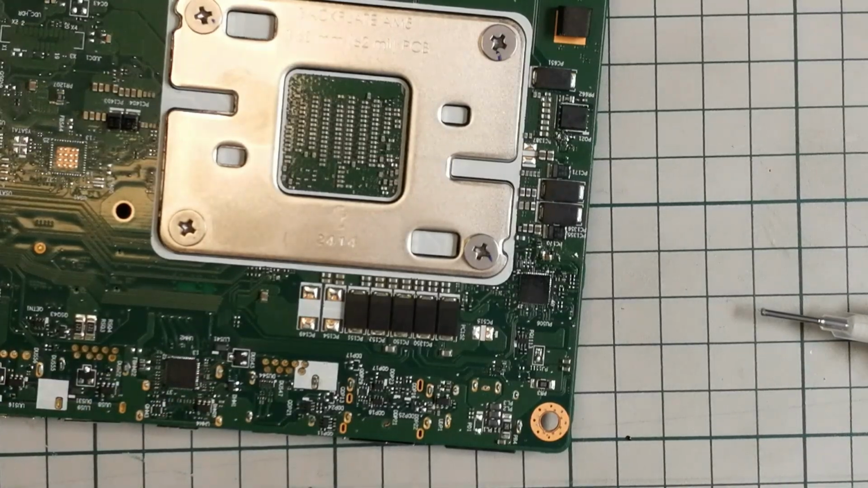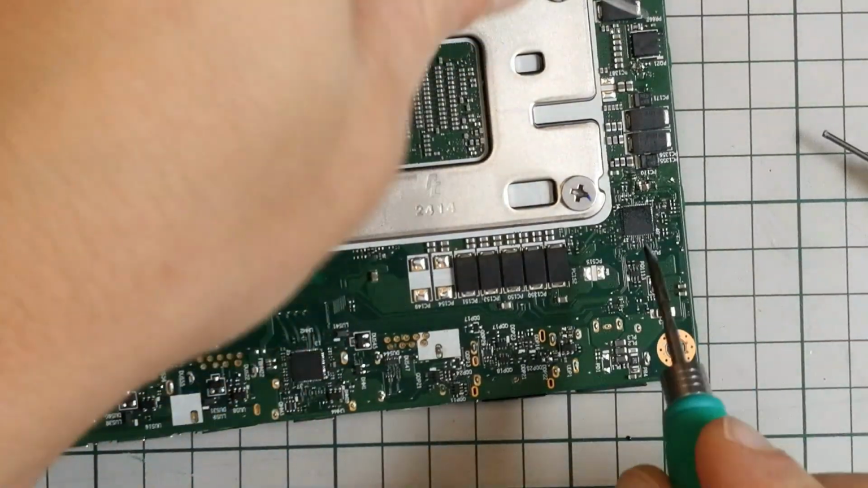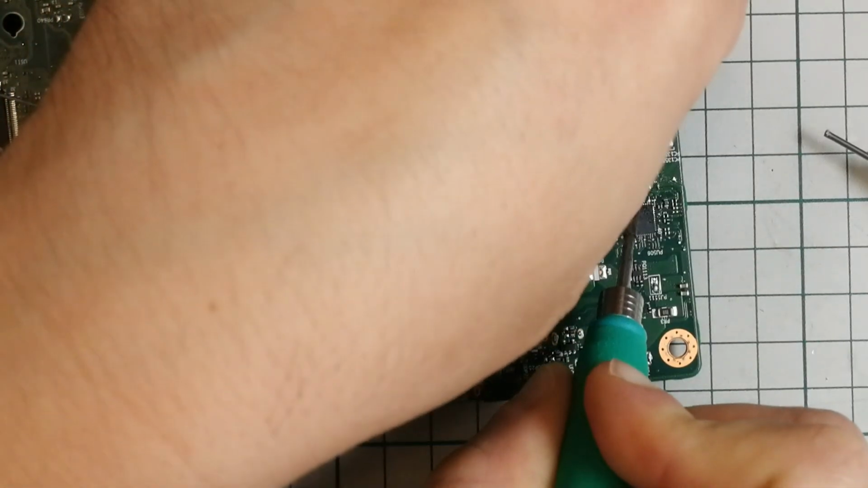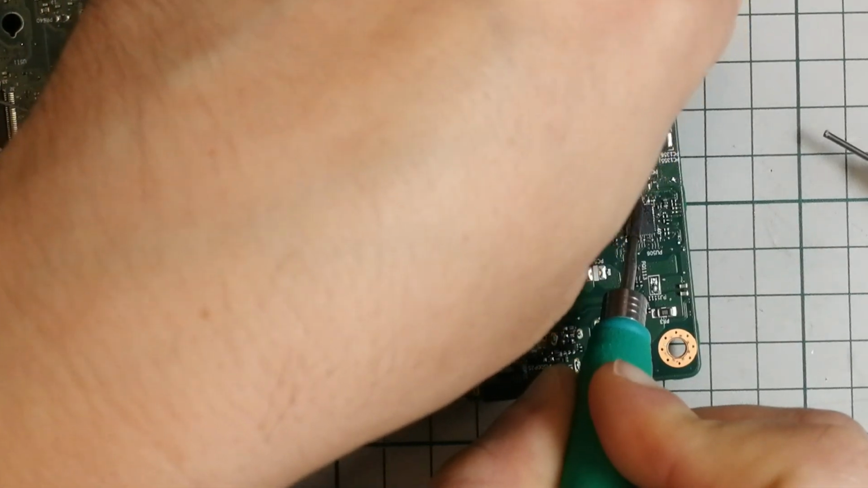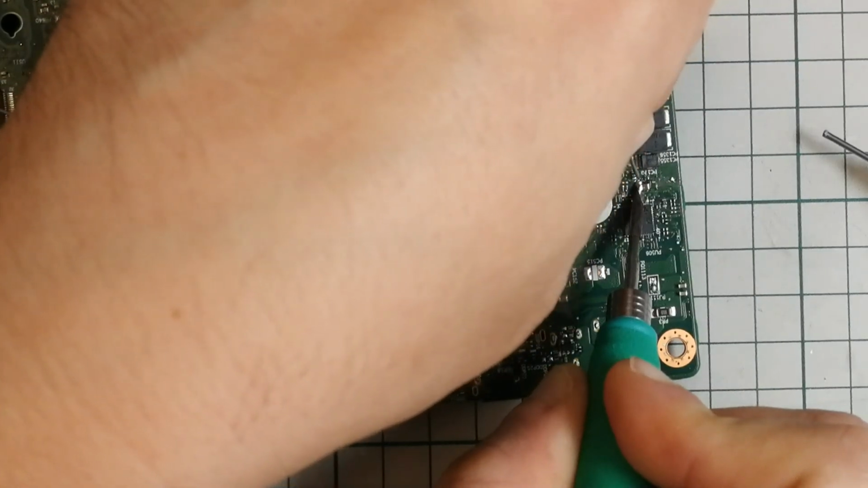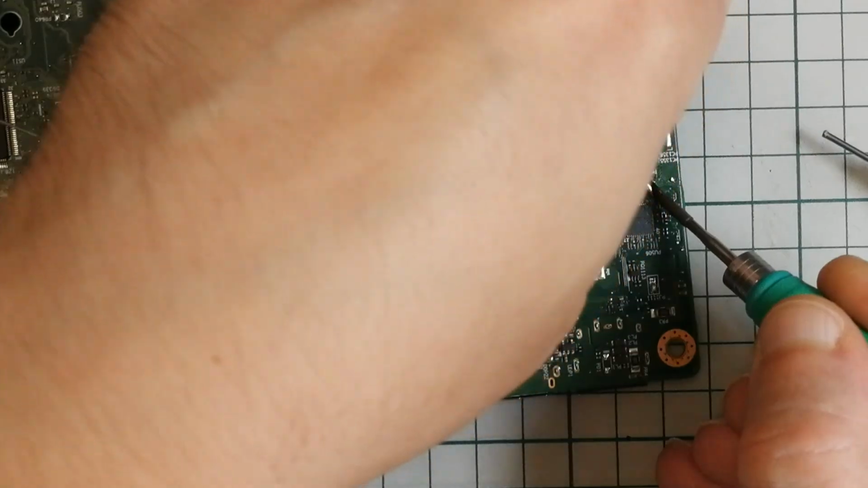Okay. Now I have to add some solder to the other side. Just a smidge. Okay. Well, that looks soldered to me.